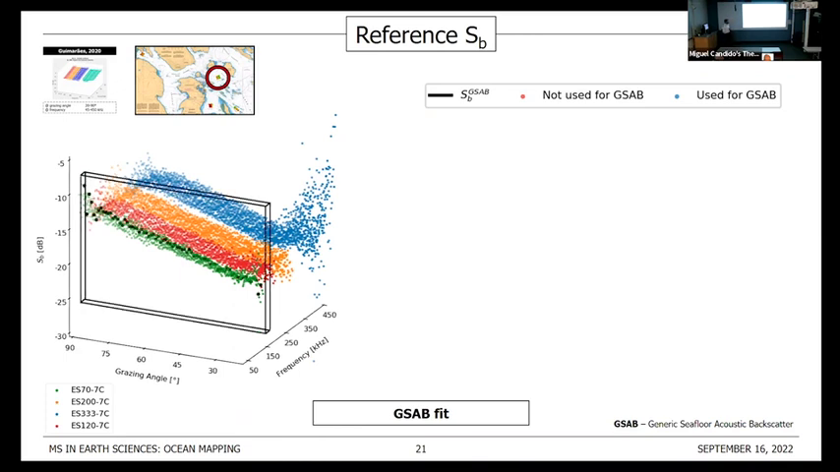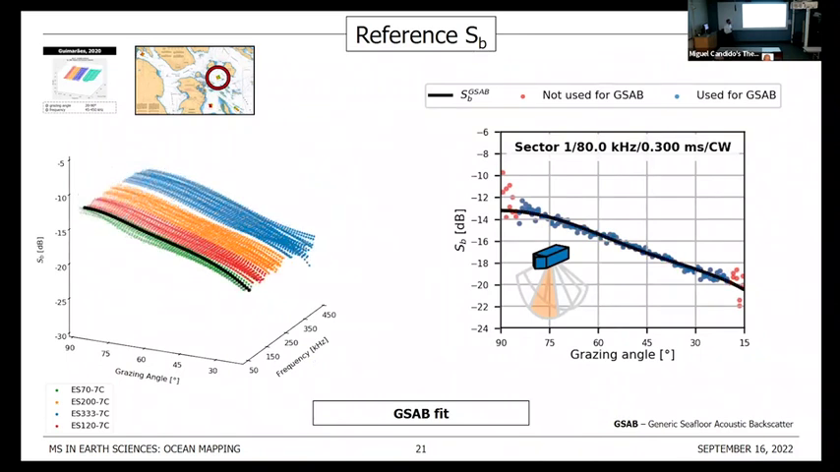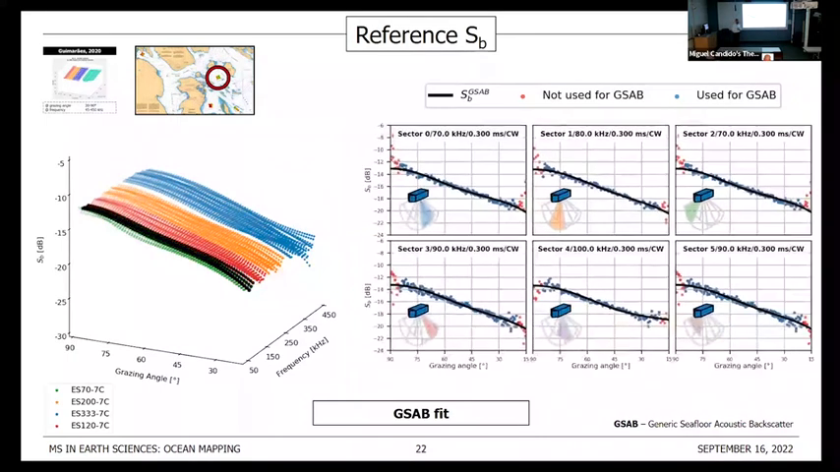So if we slice this multispectral ARC at a specific frequency, for example, one of the frequencies that EM710 operating in very shallow mode uses for one of its sectors, we can see all that associated noise I have mentioned. To deal with that, I fit a generic seafloor acoustic backscatter model on the data, and that's my reference ARC for the frequency of that sector. And I can do that for every sector, and now, voila, I have a reference ARC for every sector of EM710 operating in very shallow mode.